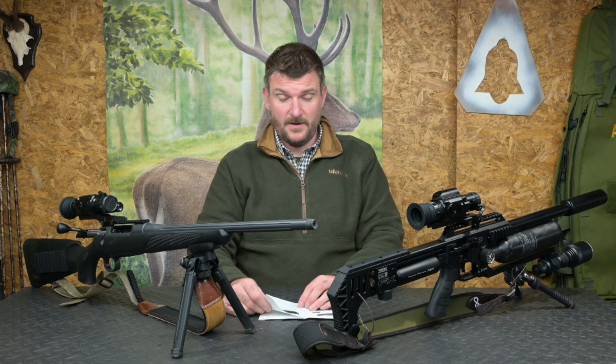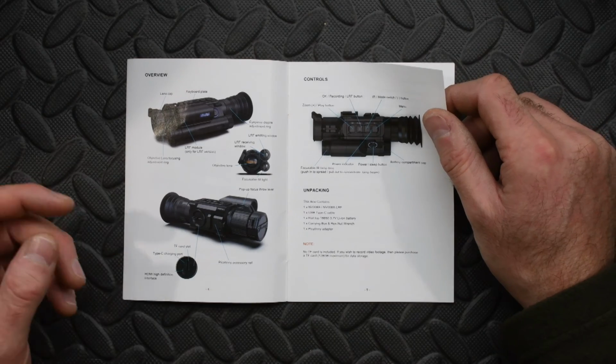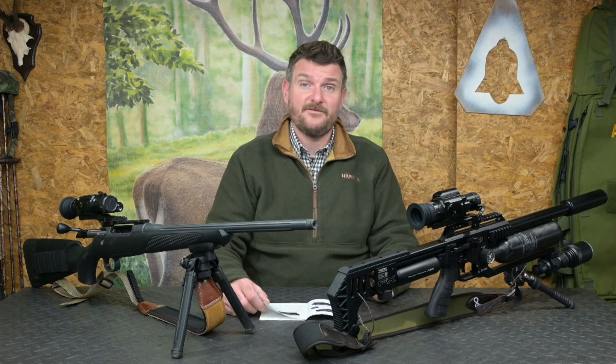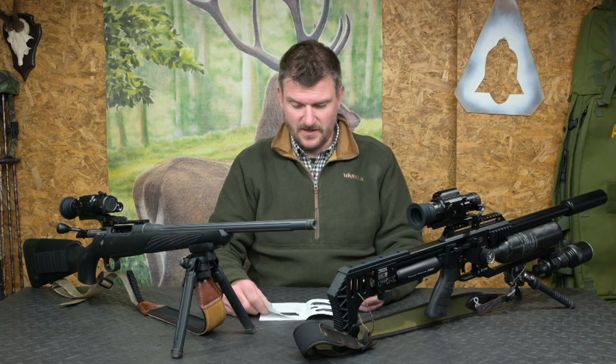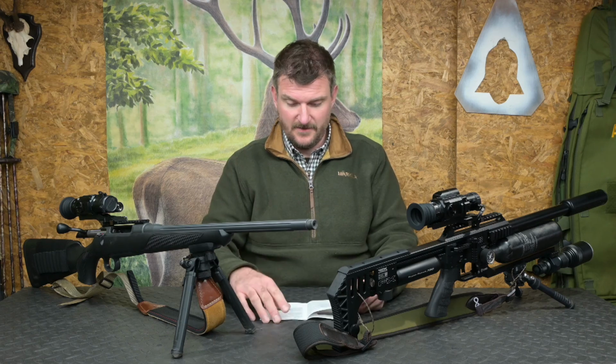I would definitely recommend writing down your zeroing coordinates separately because it's always good to just make sure, and if you do ever do any firmware updates or big changes, double check the coordinates haven't been changed before you actually shoot the rifle, and if necessary just double check zero and you can re-zero if necessary.